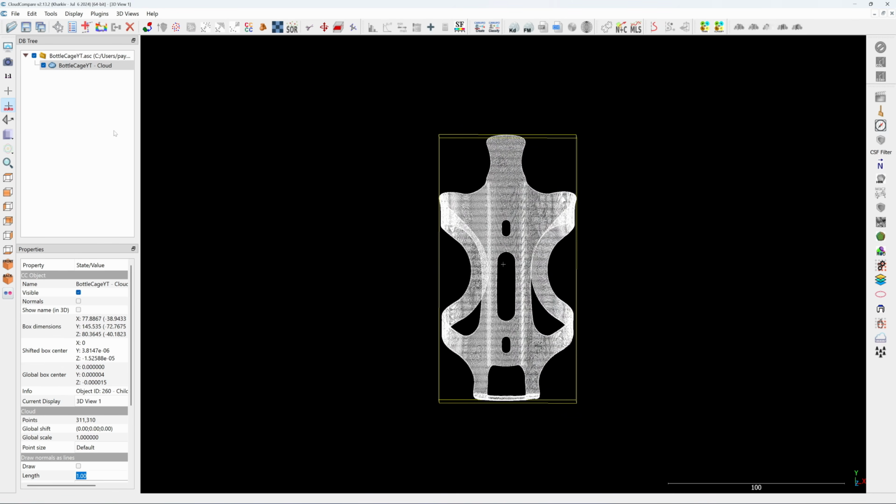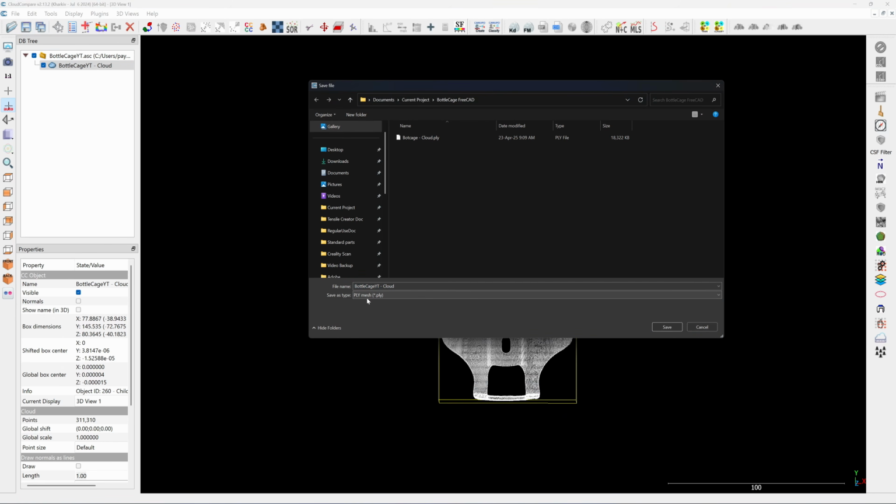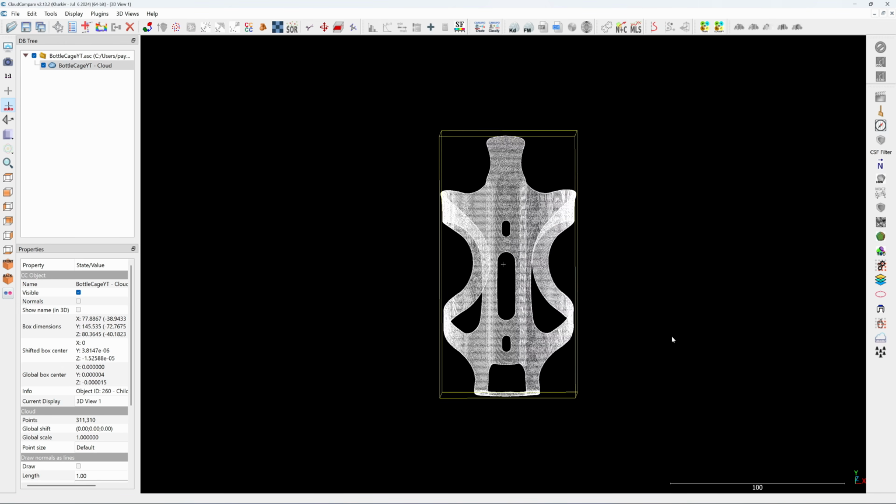Okay. Then you have to click on Save, and you have to save it as a PLY format. This is the only format that can be opened in FreeCAD. Save it as a PLY format. Okay, next I'm going to move to FreeCAD.